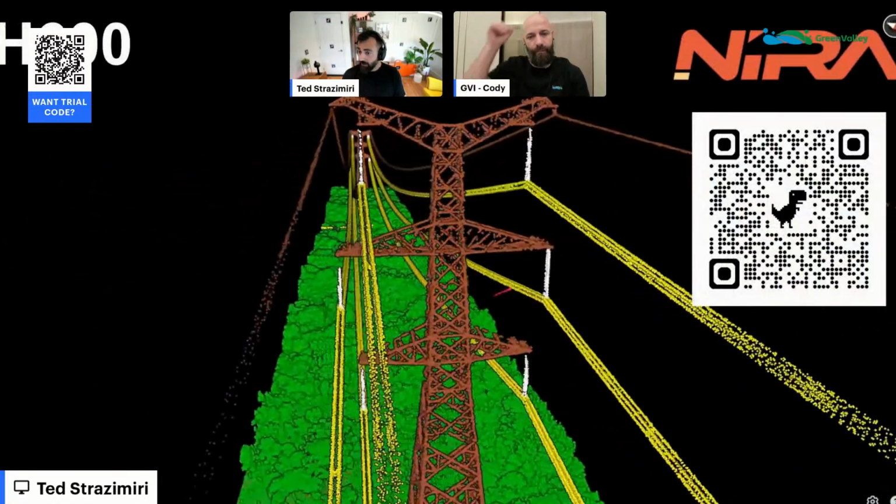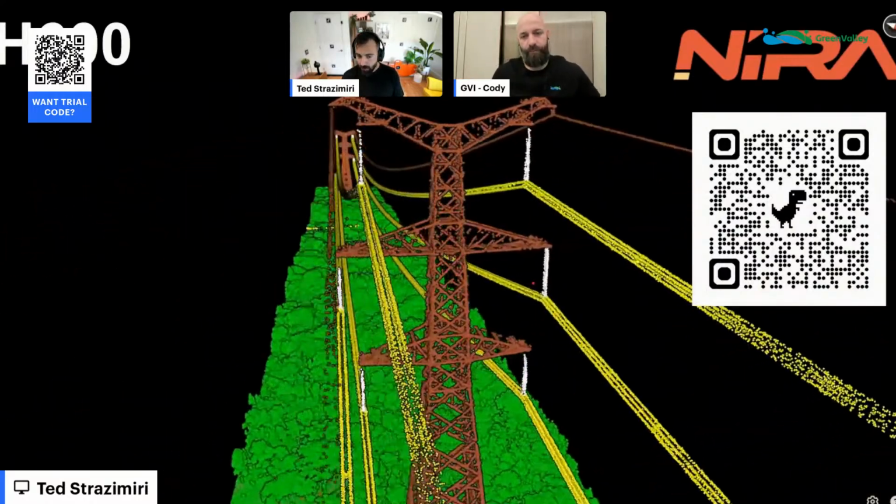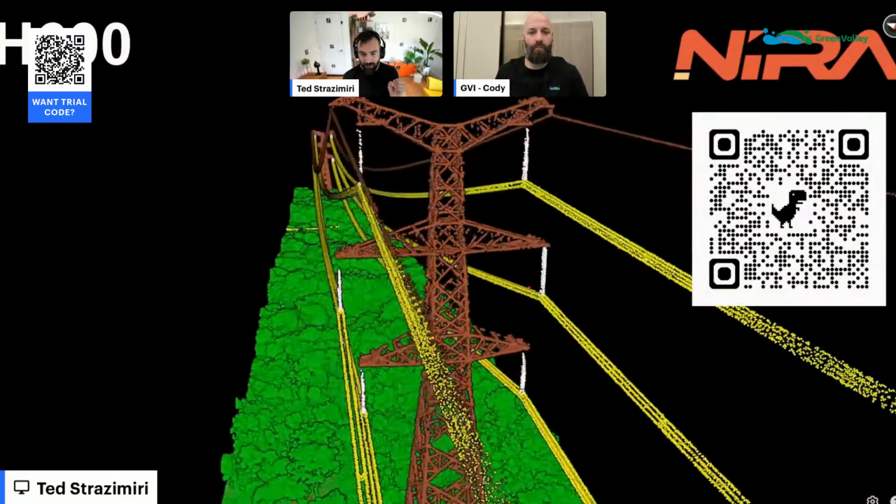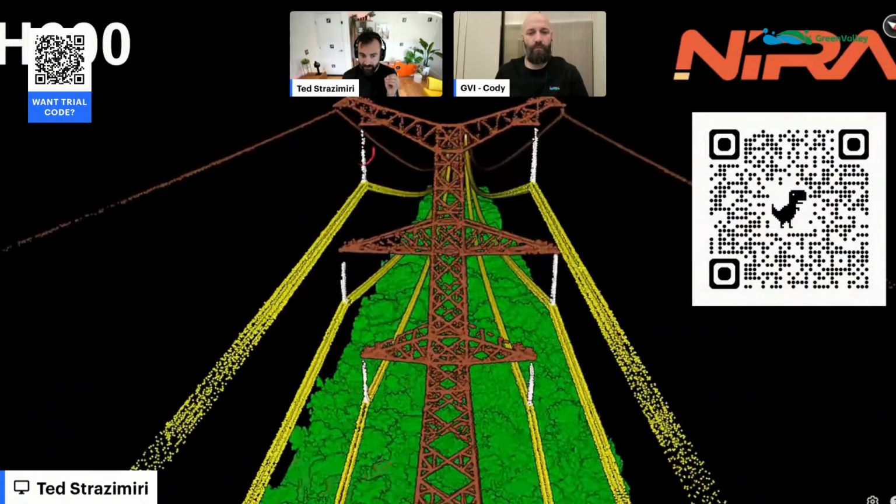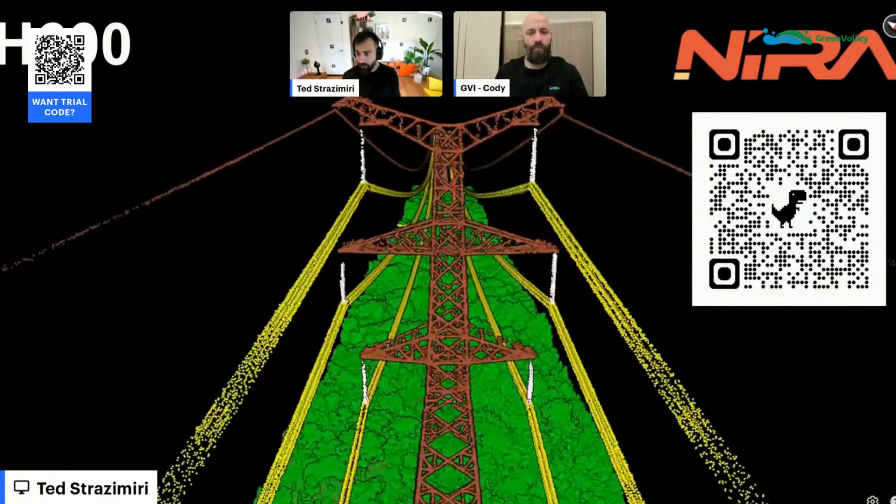Got some data to peek through. So here's an example with the H600. Really cool, you can tell it's really tight, really nice returns, not too much noise. You can very clearly see the elements of the structure. You can see the insulators, conductors, the shield wires, the actual truss structure as well.